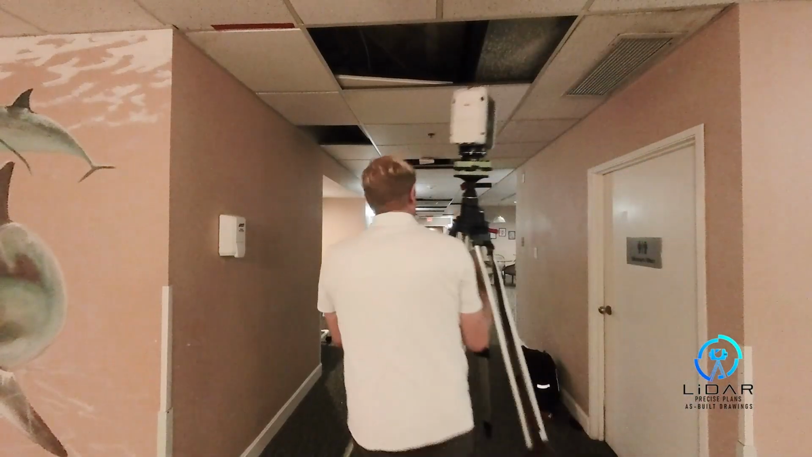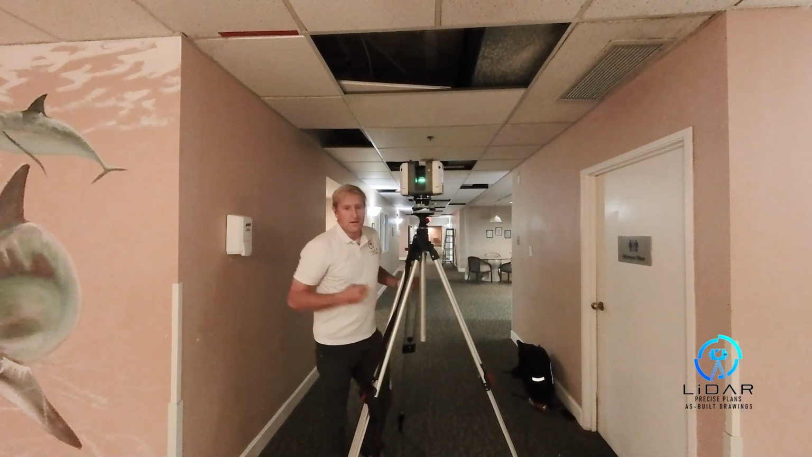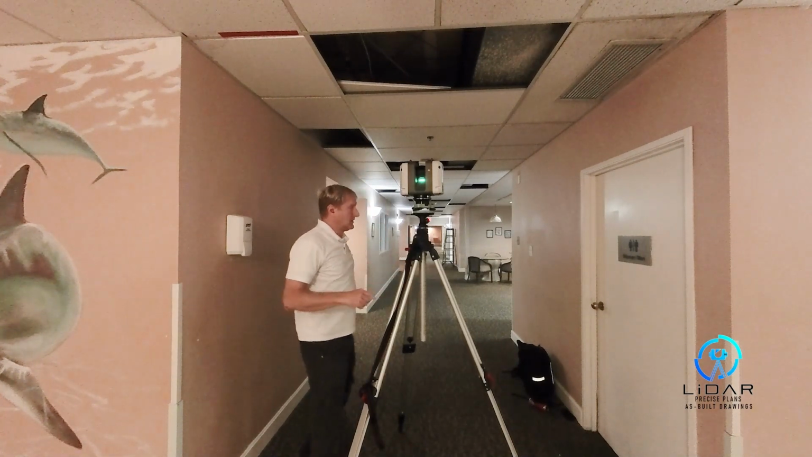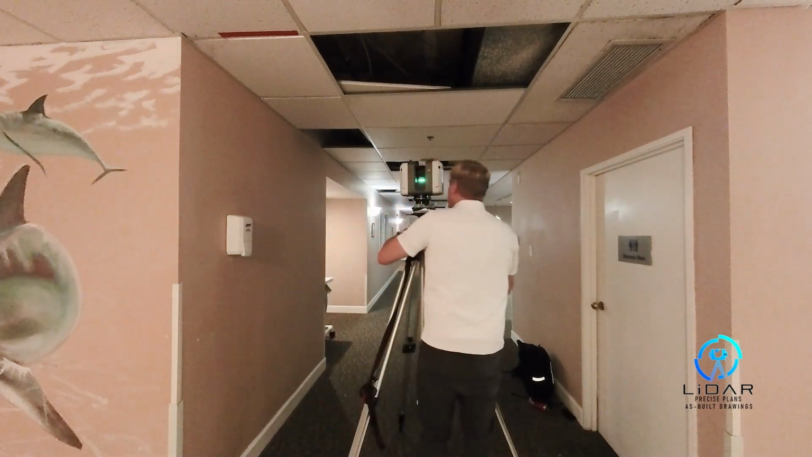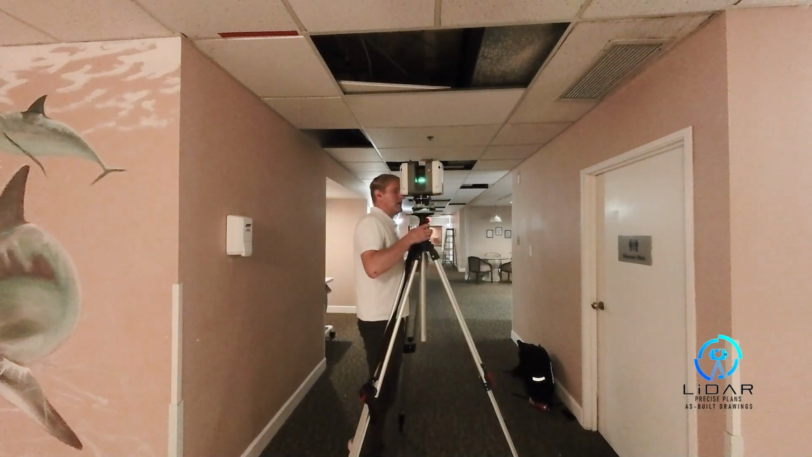First thing we do is set up for time saving. You don't want to sit here and crank this thing up and down every time. So what we do is first I'll try to level it as best as possible. You don't have to, but I like to, for better scans.